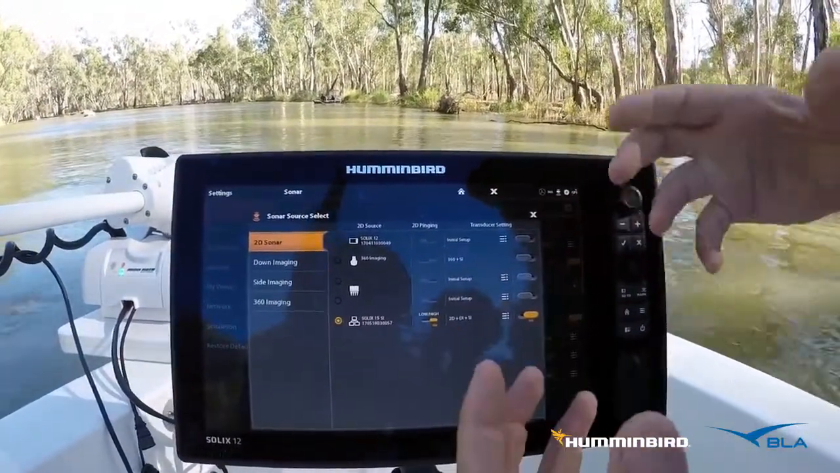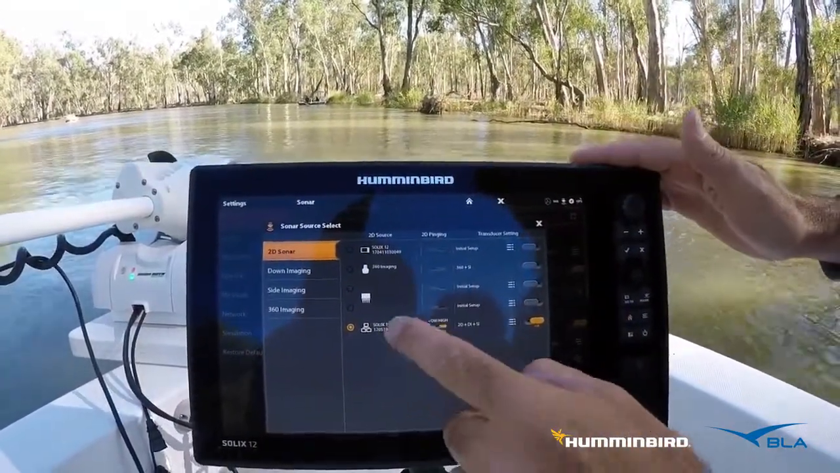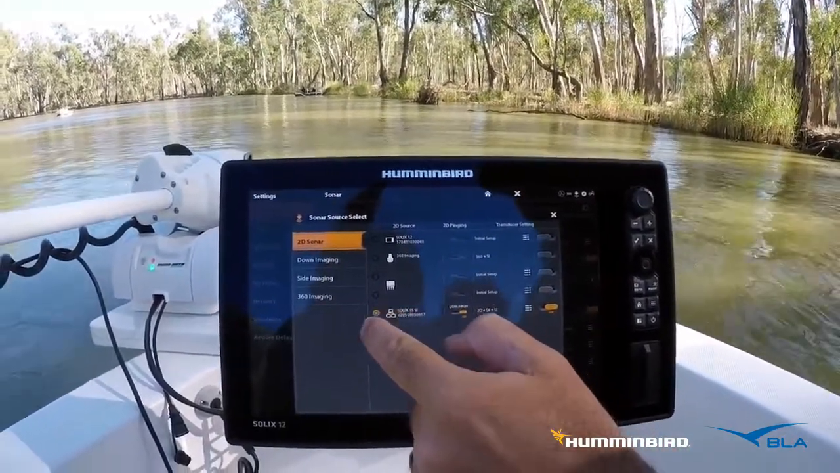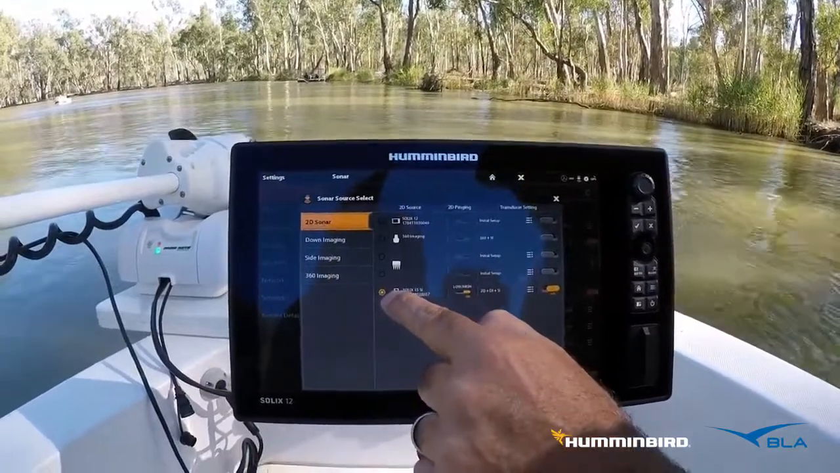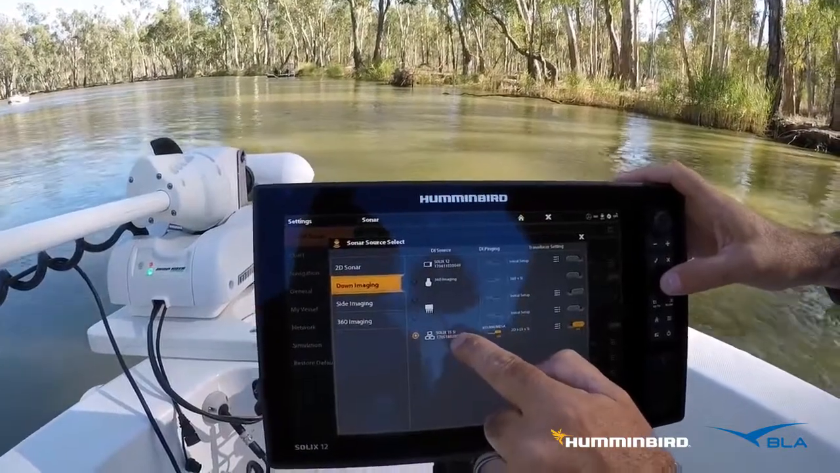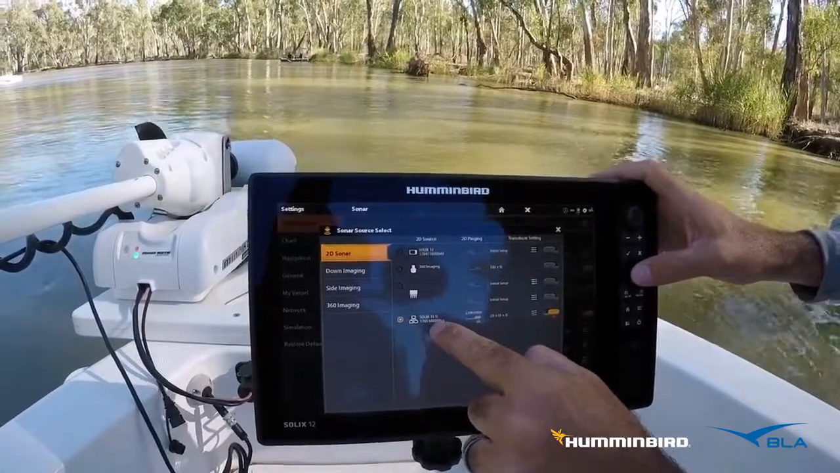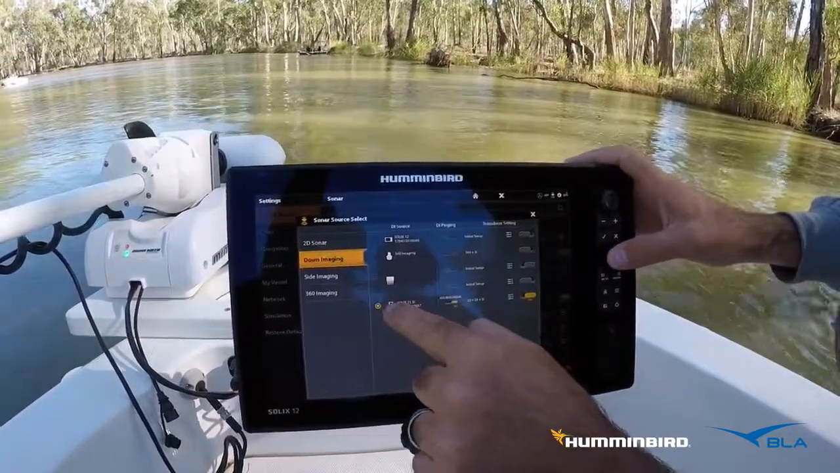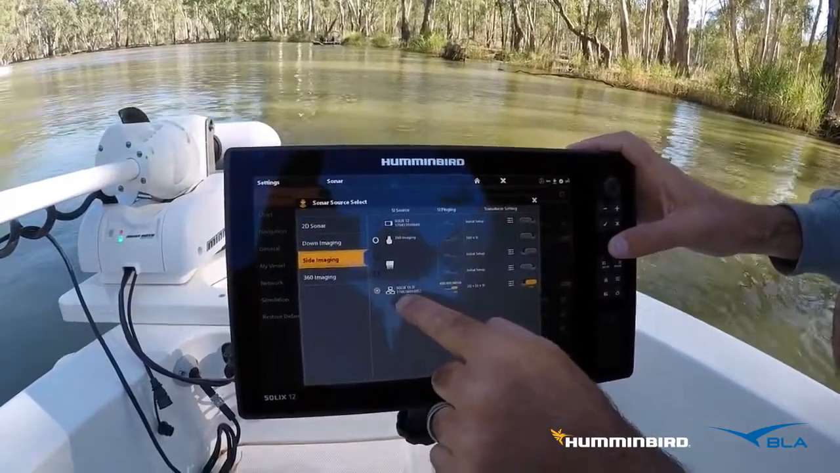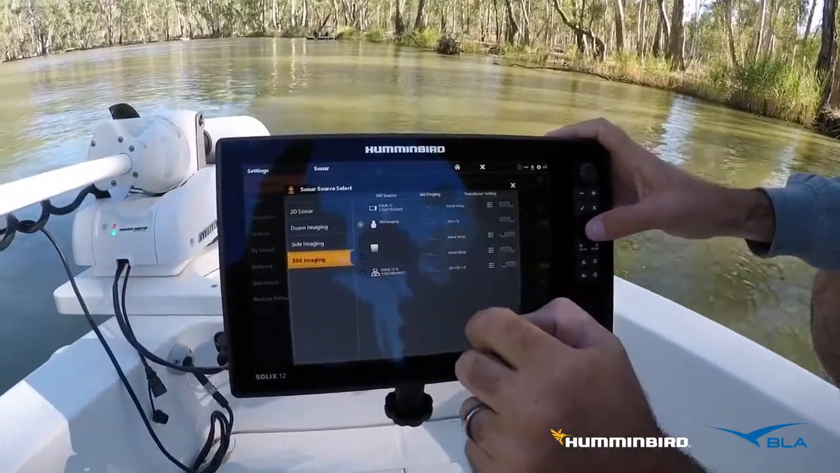Even when it recognises that it's Ethernet networked, and you can see the network come up, it doesn't necessarily mean your sonar source has been ticked. You've got to make sure that button is illuminated, and go through each one. For SOLIX 15 SI, we want the 2D sonar to come from the 15 SI, the down imaging from the 15 SI, the side imaging from the 15 SI, and 360 imaging will come from the 360 imaging transducer.